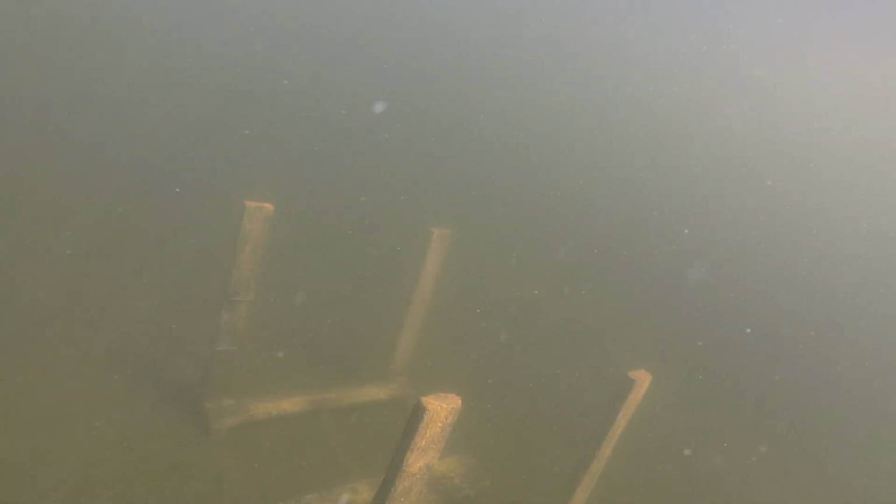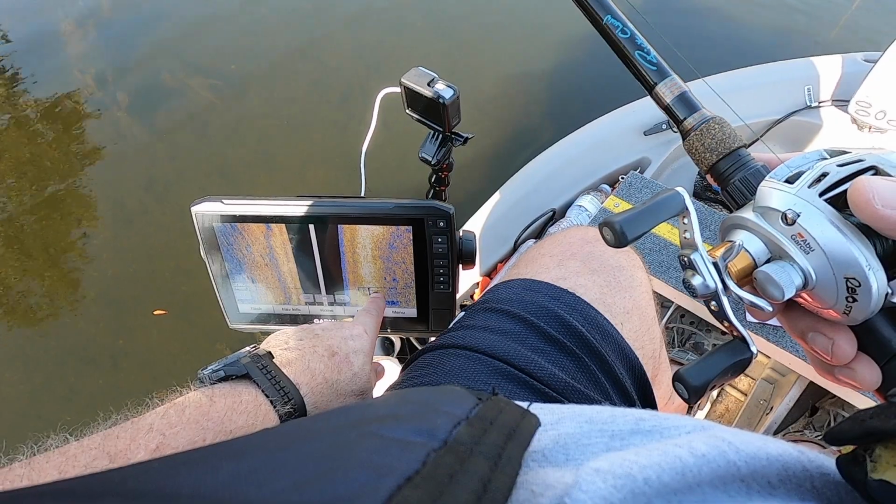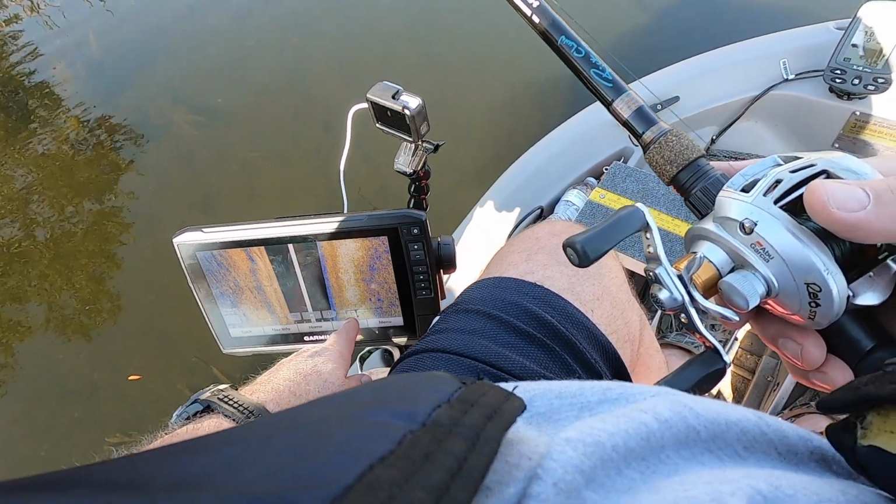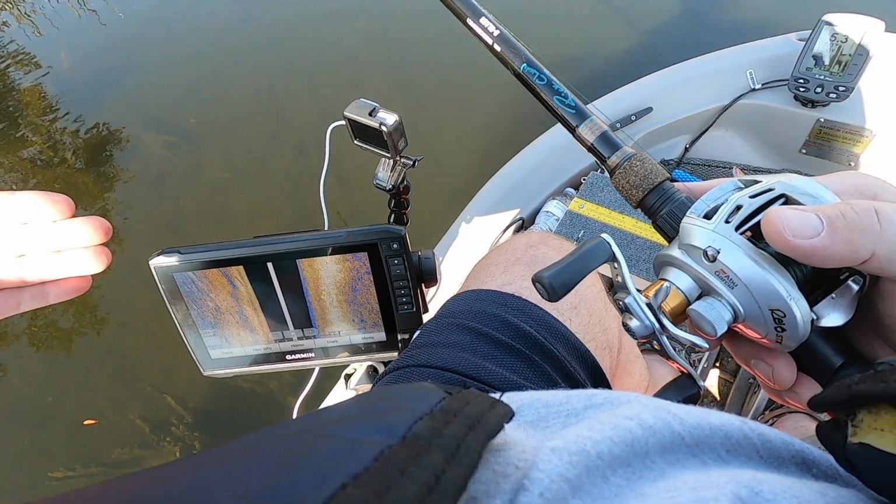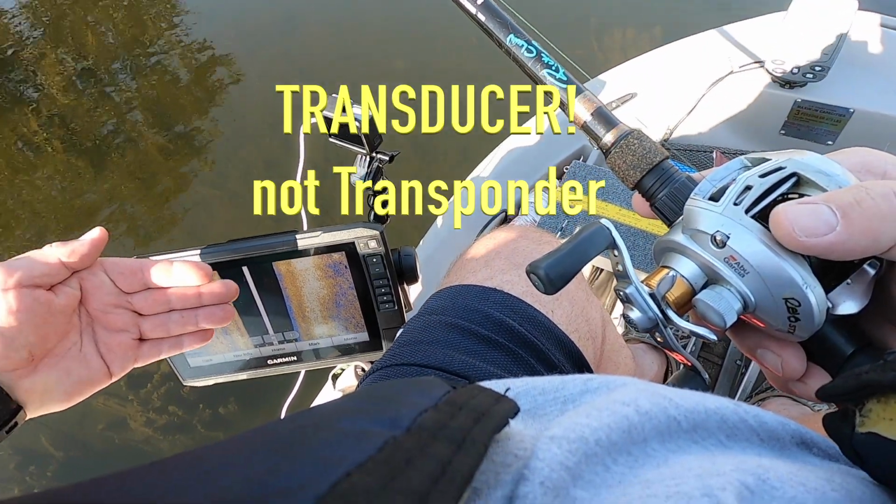See how it's dark on this side? That's the shadow created by what the transducer is shooting through the water, like a flashlight. Let me show them here. Down here, there's a table in the water, upside down, but the transducer is shooting through the water like this.